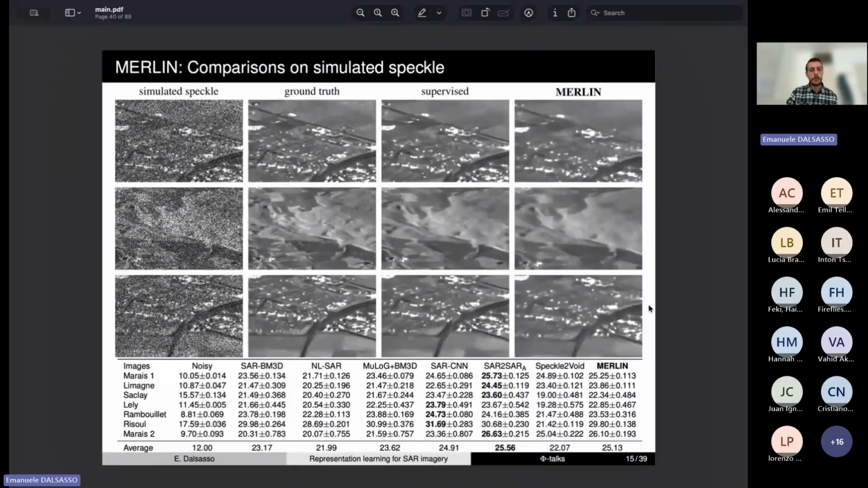So I didn't speak about numbers yet, because we train MERLIN directly on real images, and on real images, by definition, we don't have any ground truth. So we cannot easily evaluate quantitatively the quality of the results. So we did an experiment by taking some synthetic images on which we simulated speckle. I just would like to stress the fact that the speckle that was simulated is IID. So it means that it doesn't show the spatial correlation that is inherent to real images.